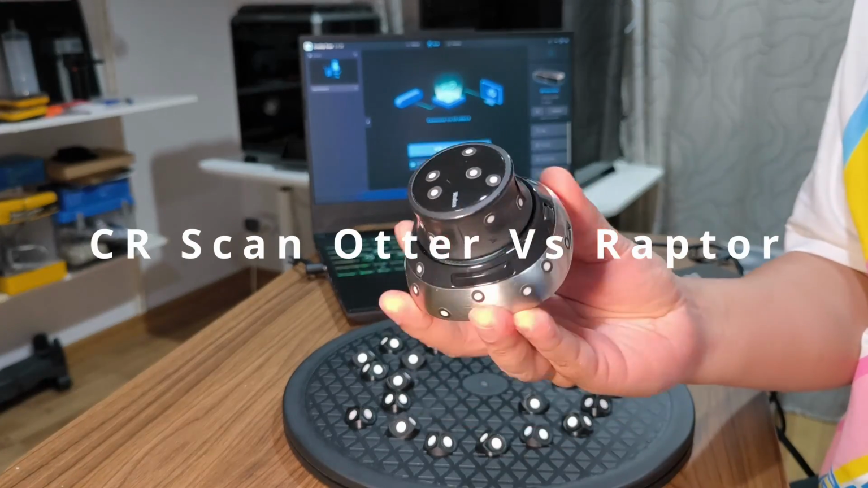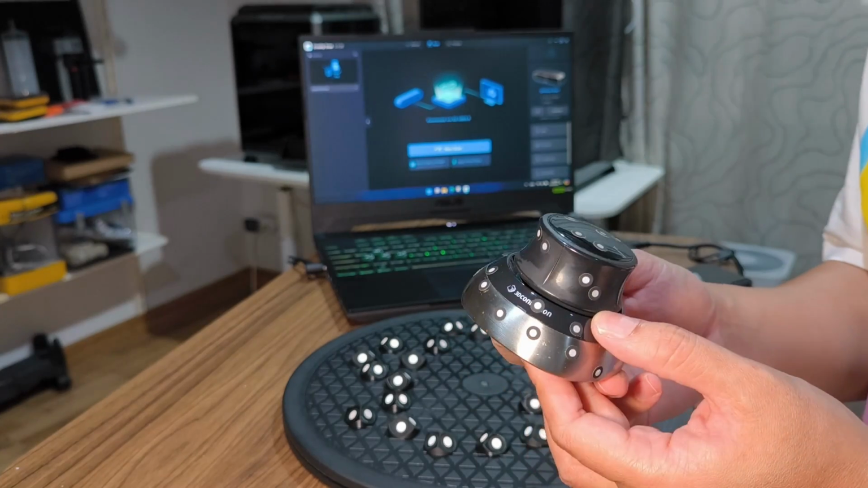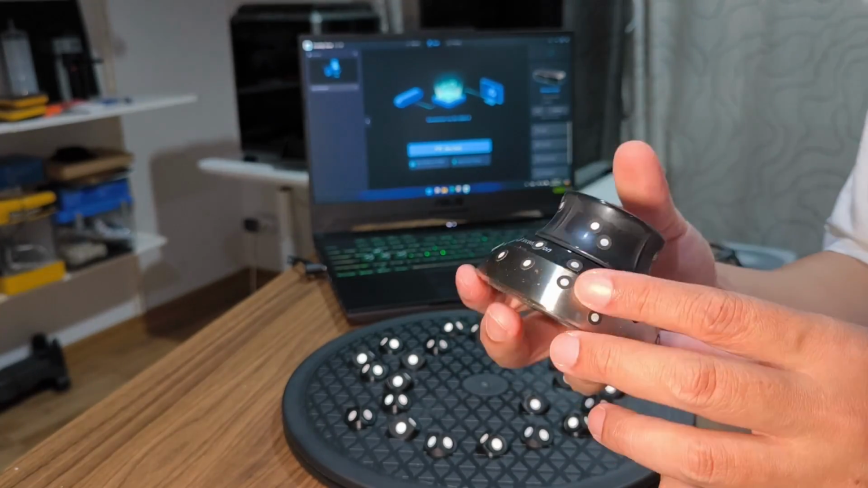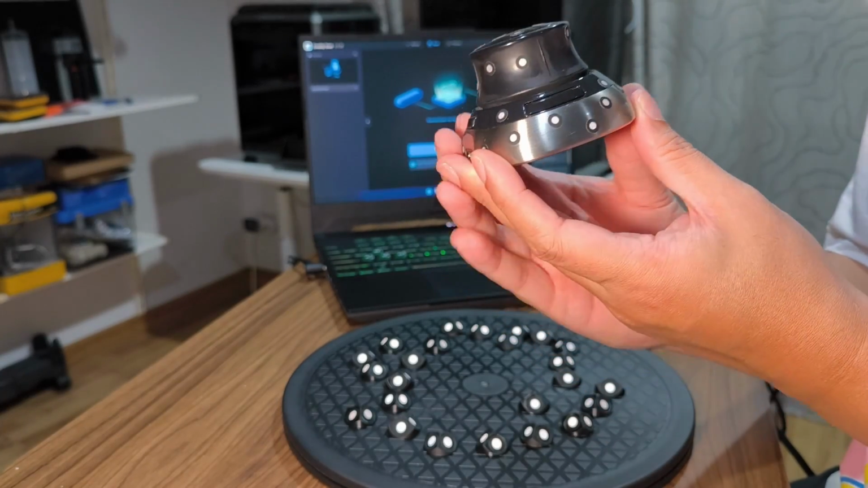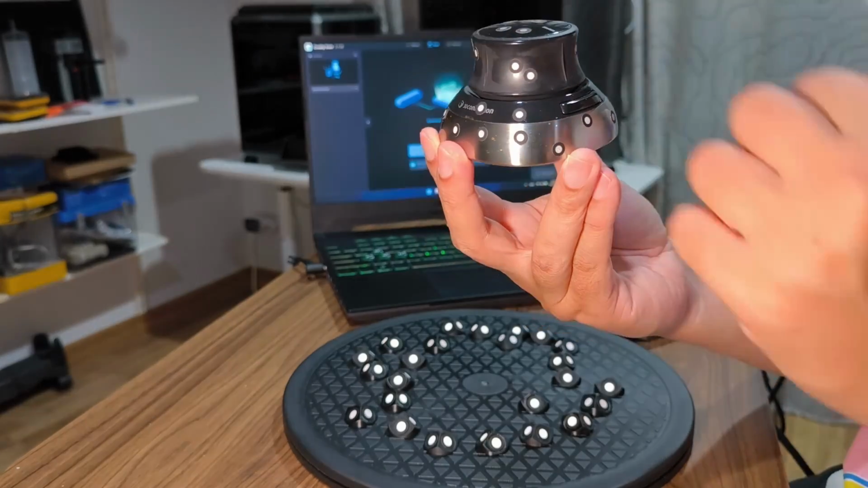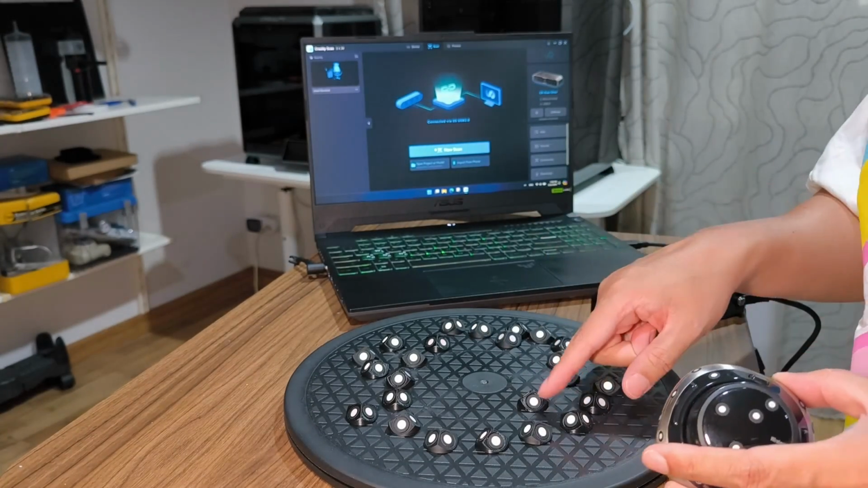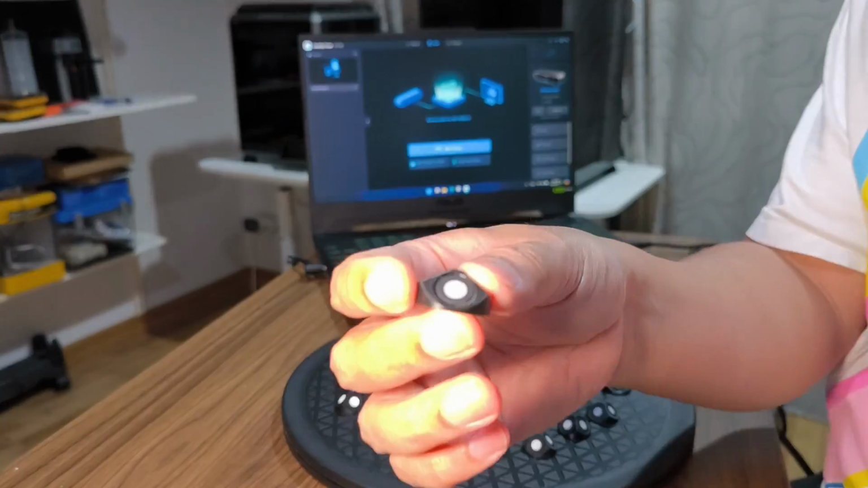Hi, today I make a comparison video about the Creality scanners Otter and Raptor. I will scan this Space Mouse, which has a black surface and also a metallic part, because it's symmetrical. When I use a turntable, the scanner will confuse which side it is. So I put on a marker and I will scan with both scanners in marker mode. On my turntable here, I have markers on a small pyramid.